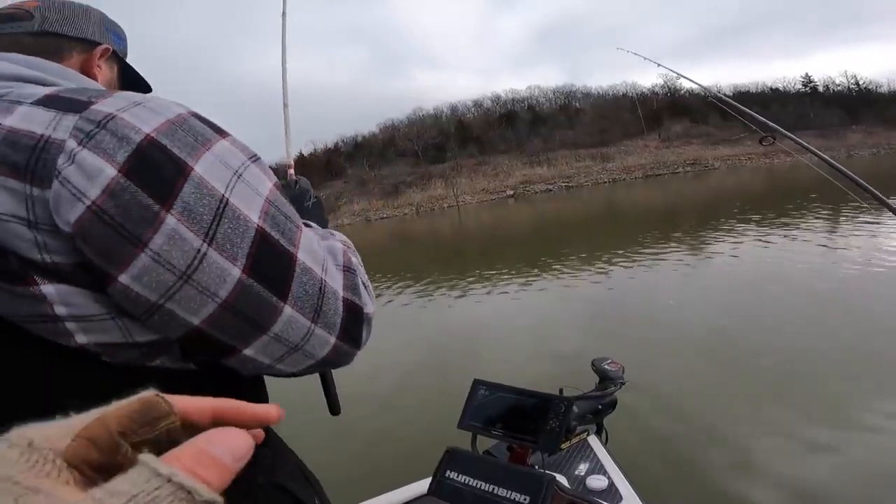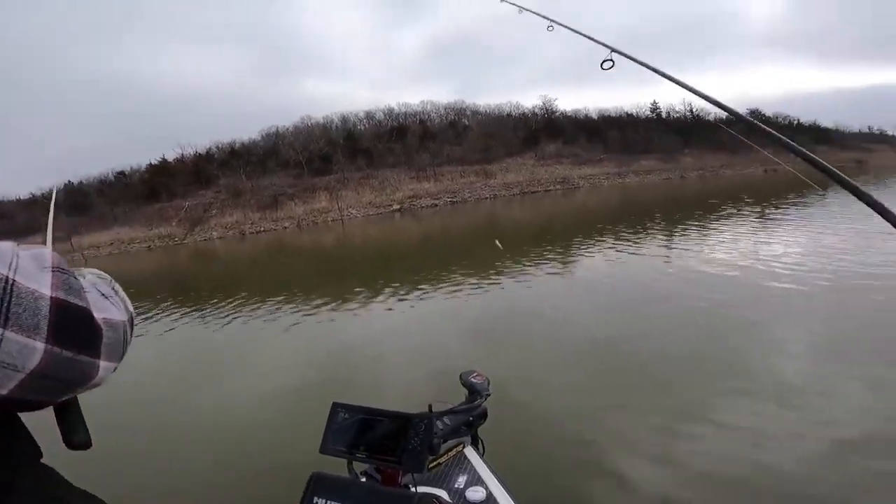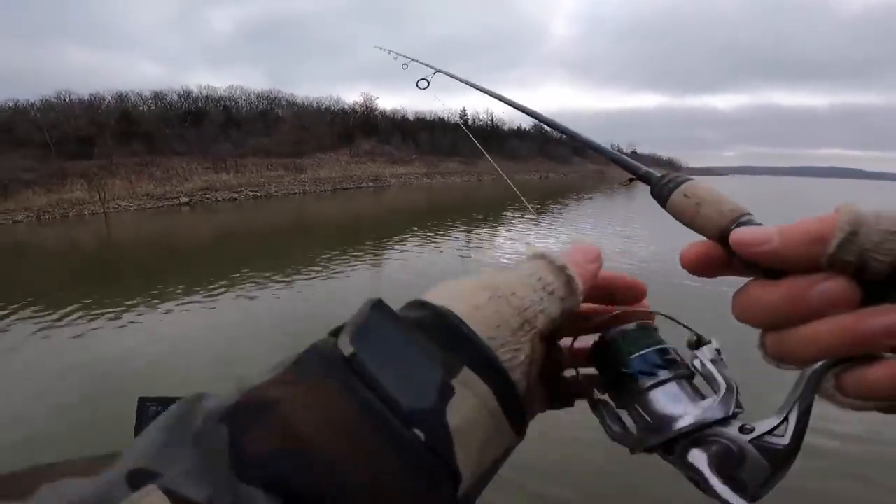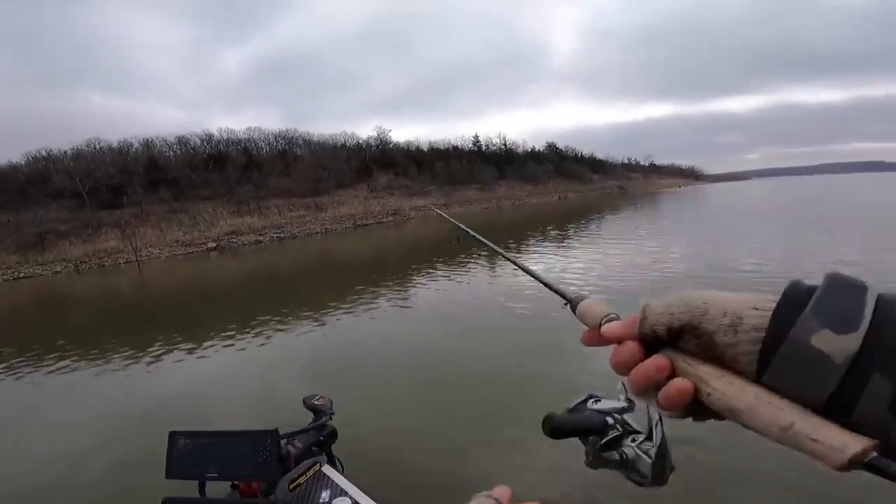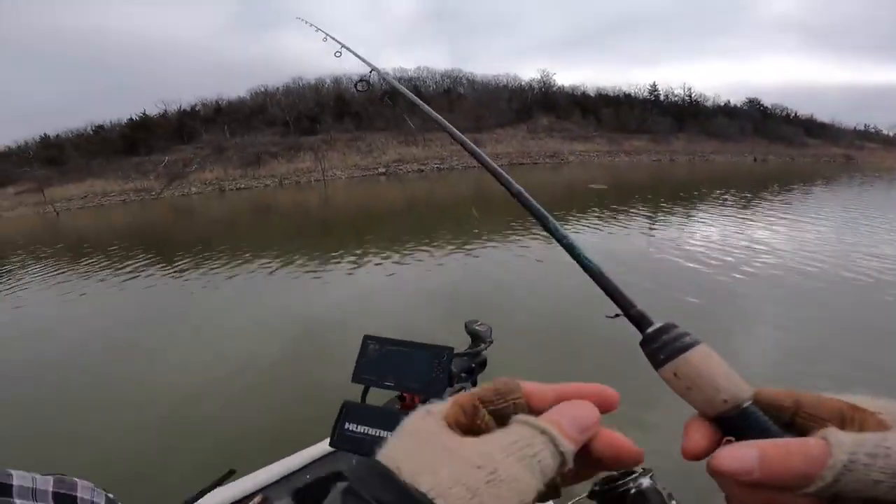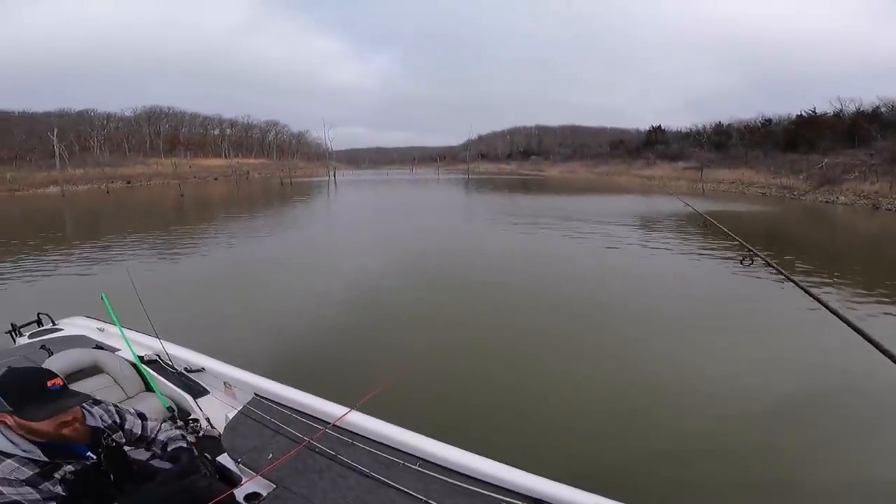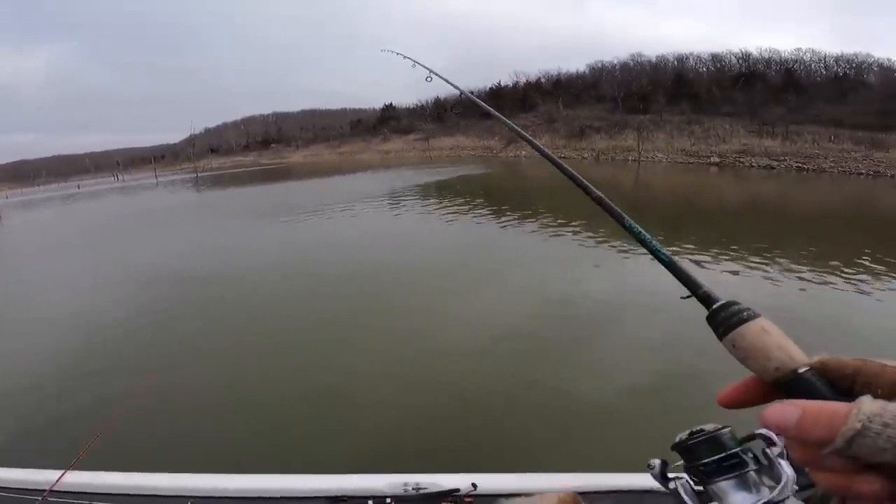These fish aren't moving. They're sitting in the creek channel. They're just sitting out here. Not moving. We just gotta find something. There's no shad. No, it's just a whole bunch of crappie. It looks like we have shad in Texas that size. We might go through 50 to 100 different baits. Experimenting. Yep. Until we find something that'll bite pretty good.